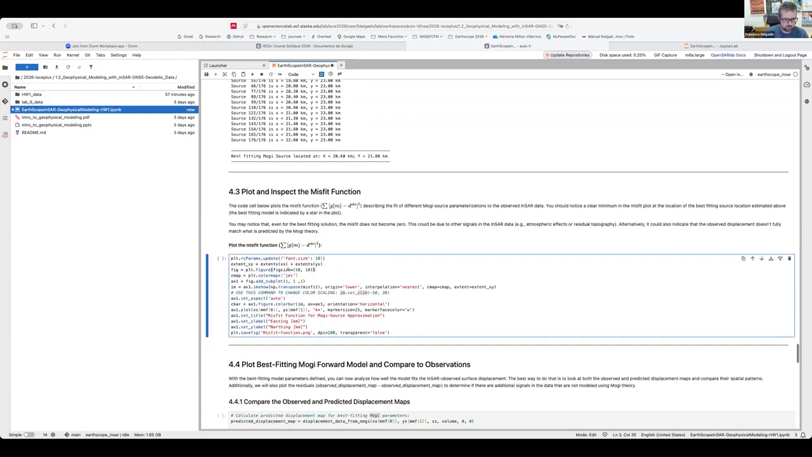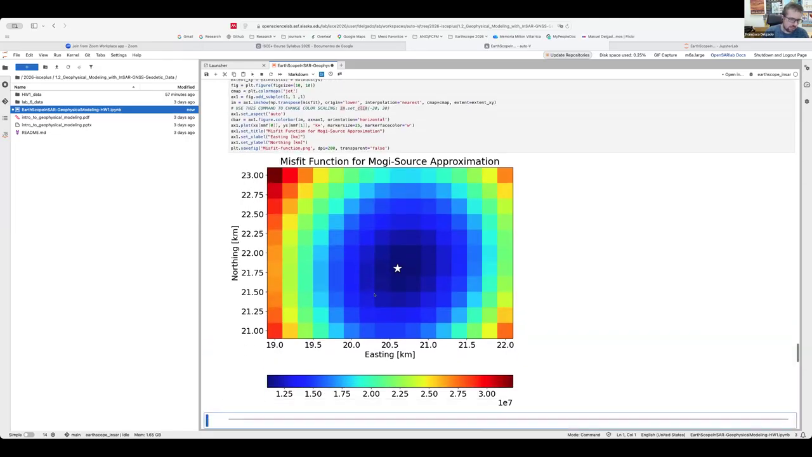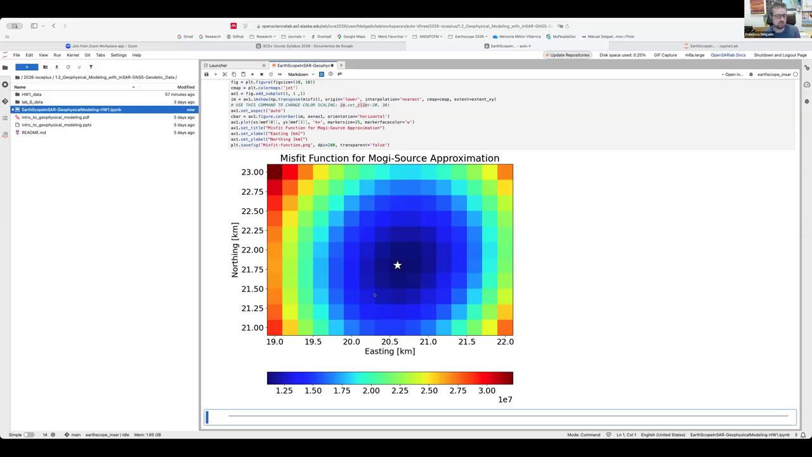Then we can plot it. The code at the bottom just plots the misfit function. This is what is called a misfit function plot, sometimes a chi-square plot, depending on how you parameterize these things. What it shows is that the misfit function has all sorts of values, but there is a minimum value located in the center.